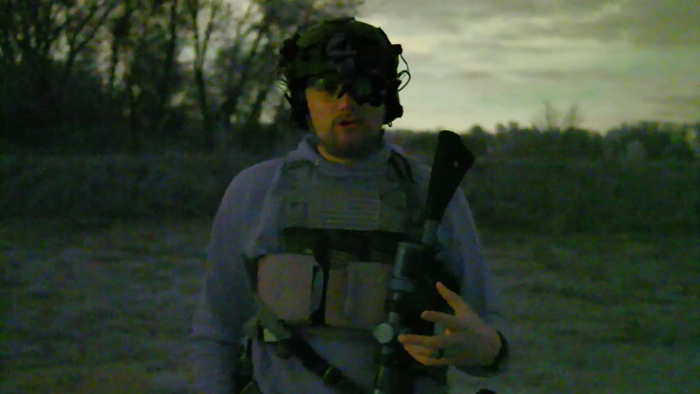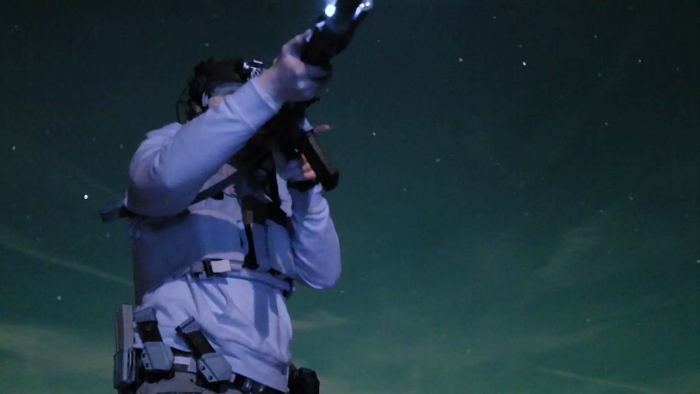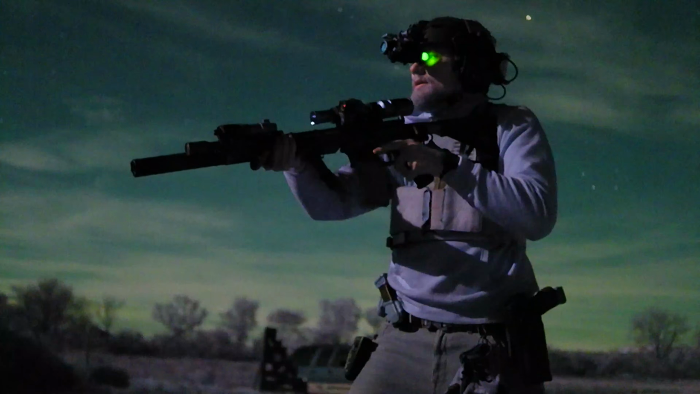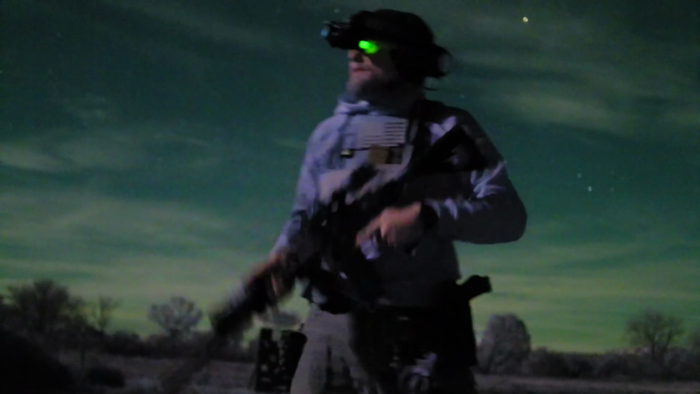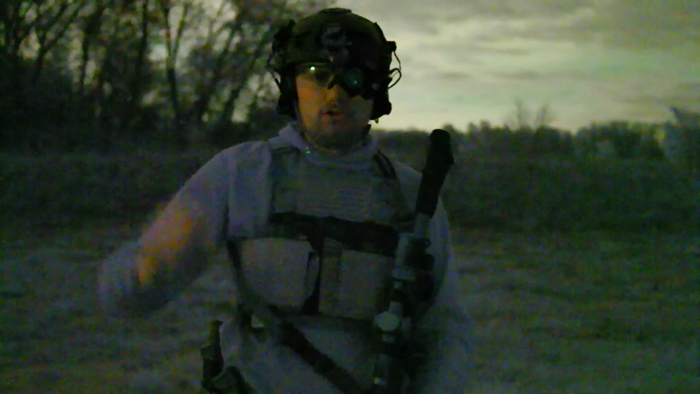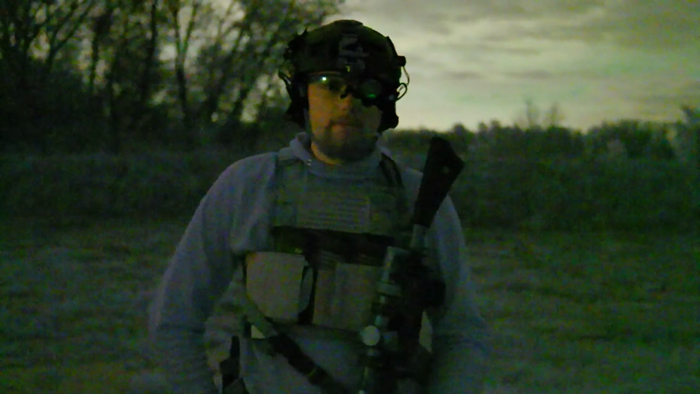So we're going to have to run some sort of IR laser, okay? Now, when we're running an IR laser, whether it's our dominant eye or non-dominant eye, it's not really going to matter, because we're not dealing with anything close to our faces. We're not dealing with any focal points or parallax or anything like that. We're focusing on something downrange, right? So whether it's your dominant eye or non-dominant eye, it's not really going to matter.